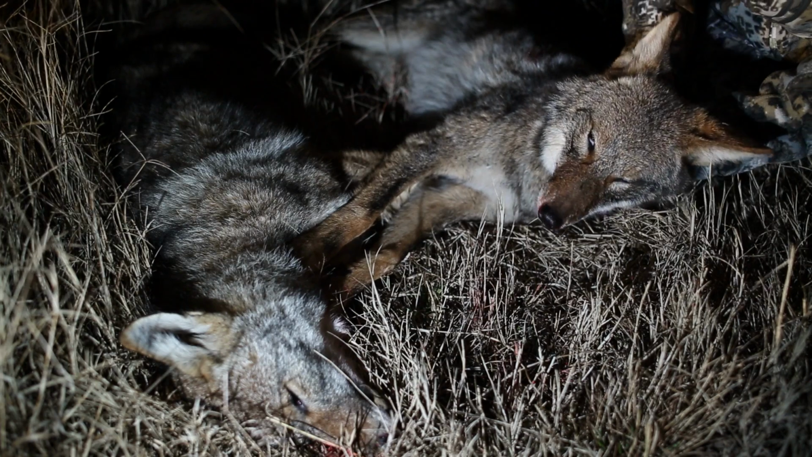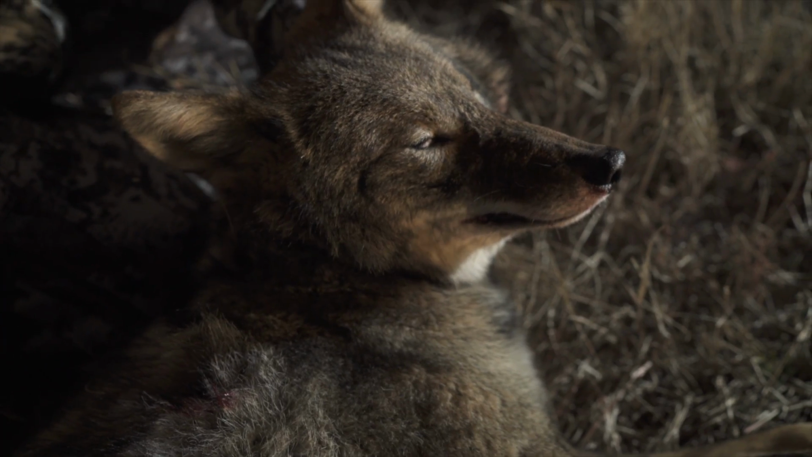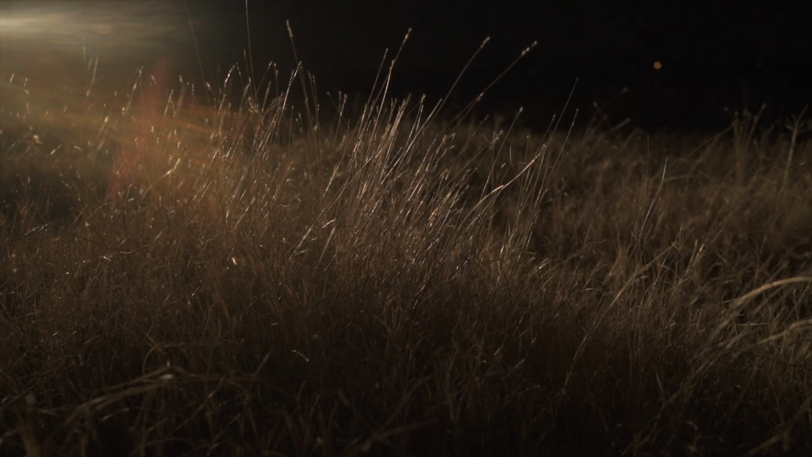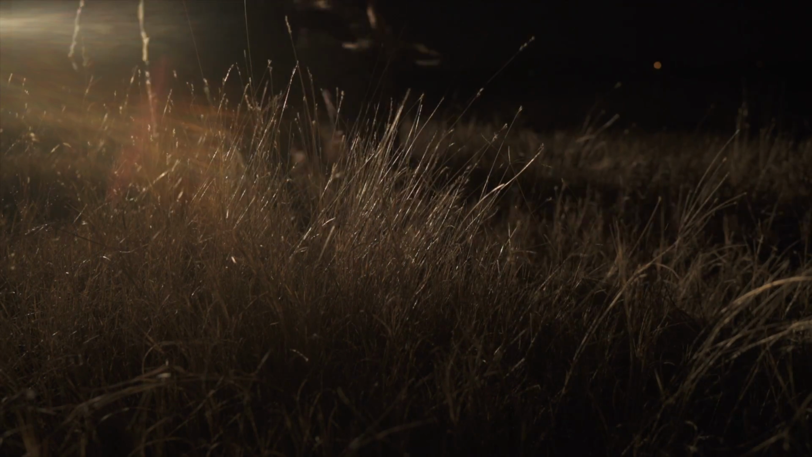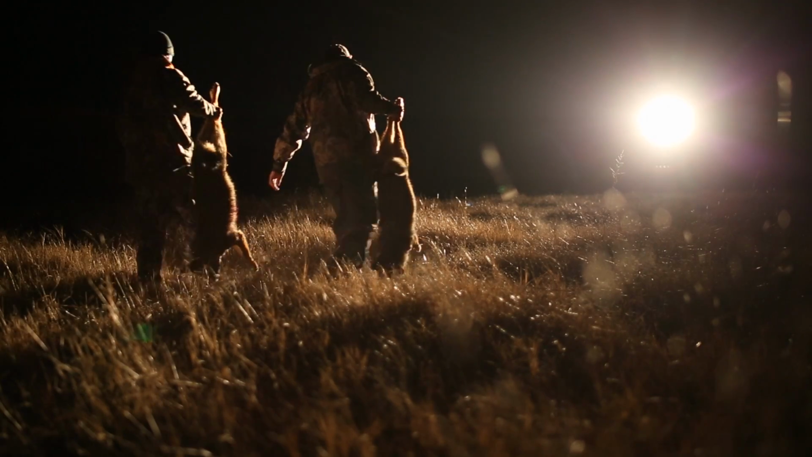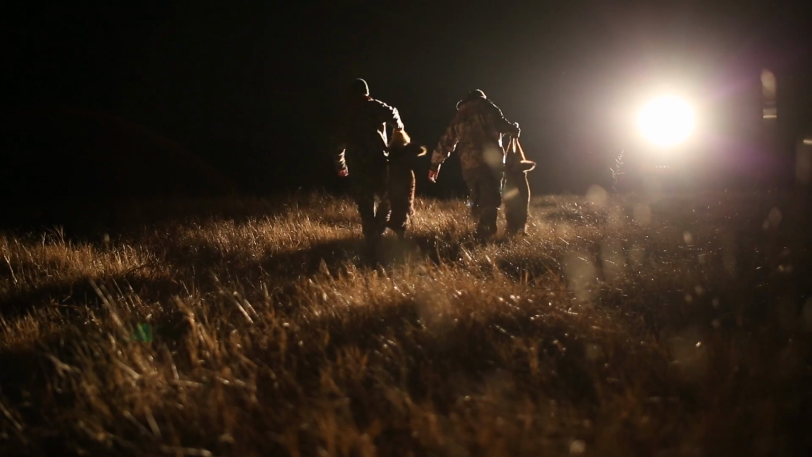I consider the opportunity we had to learn this different approach to hunting coyotes a gift that I too would love to give to someone else. It just takes 2 ingredients. The first is simply a want to, and the other is a Fox Pro.